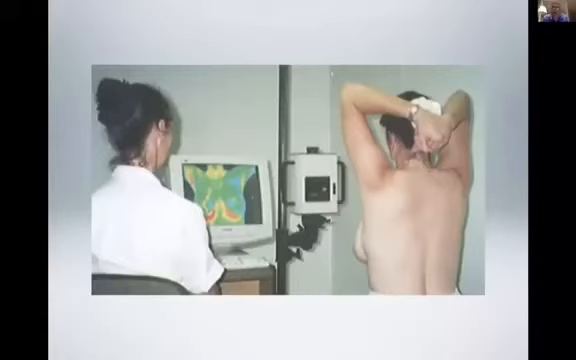Okay, so this is how the images are produced, and this is an actual picture of an actual thermogram being performed, and that's the camera there. There's a computer image of what a thermogram looks like, and then there's a little camera just to the right of that. It's kind of like a big bread box, basically. And the point is that there's no compression, nothing touches the patient, and all these things are very popular.